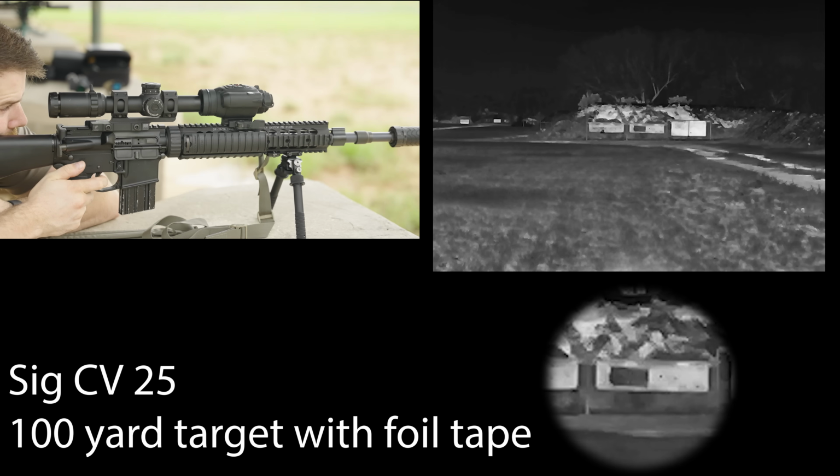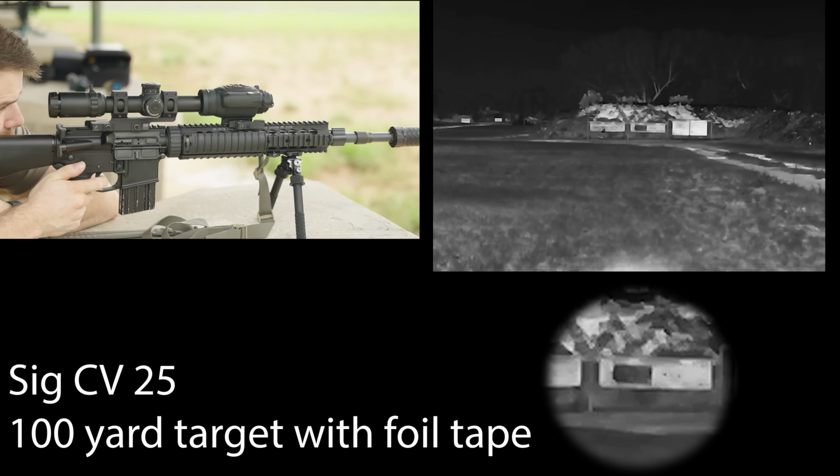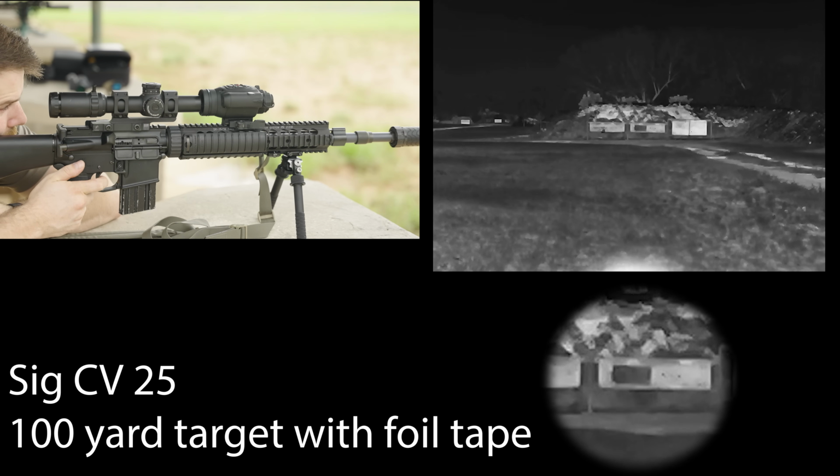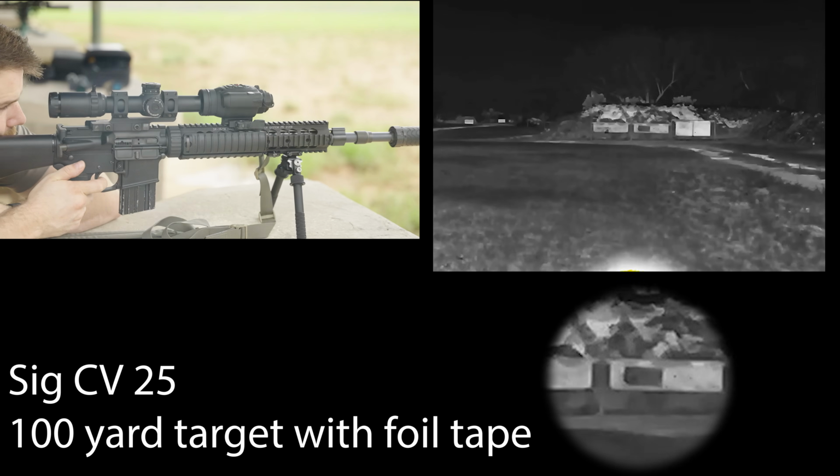On the CV25, the footage doesn't look too great because you don't really see that foil on that paper target. However, to the user's eye, it was fairly visible. I think there's a bit of video compression happening here. Nonetheless, I am trying to compare the footage that comes out of each of these in comparable and fair conditions.